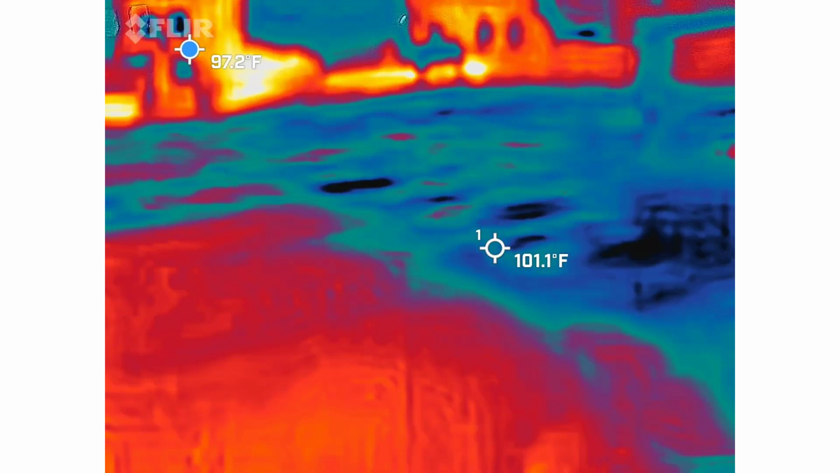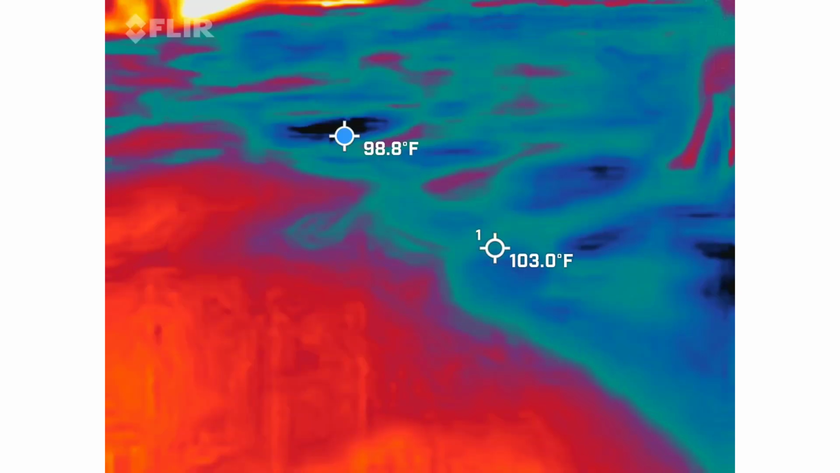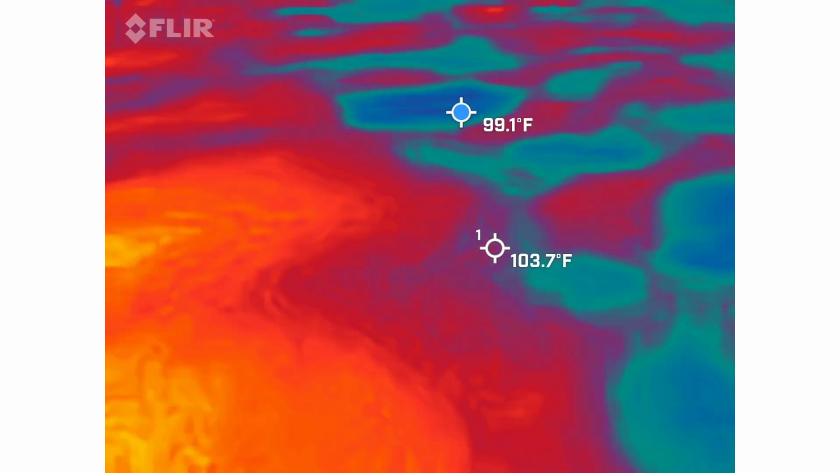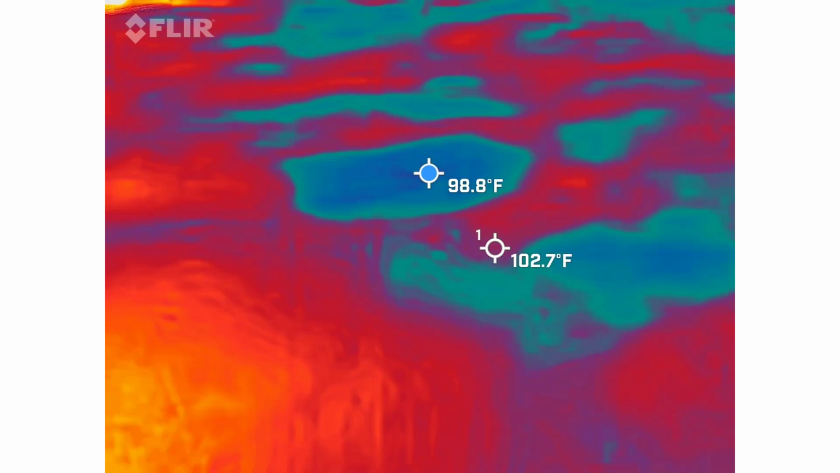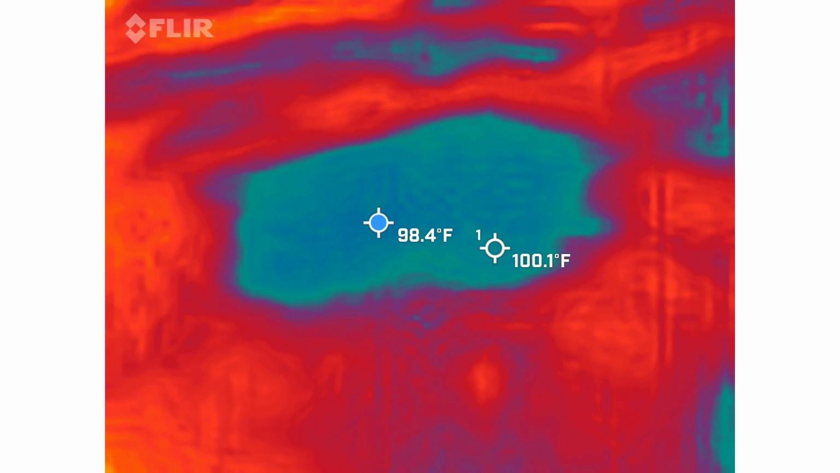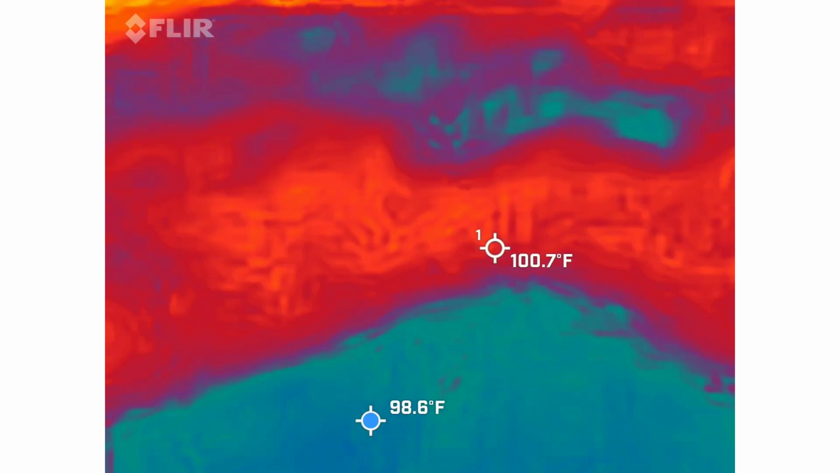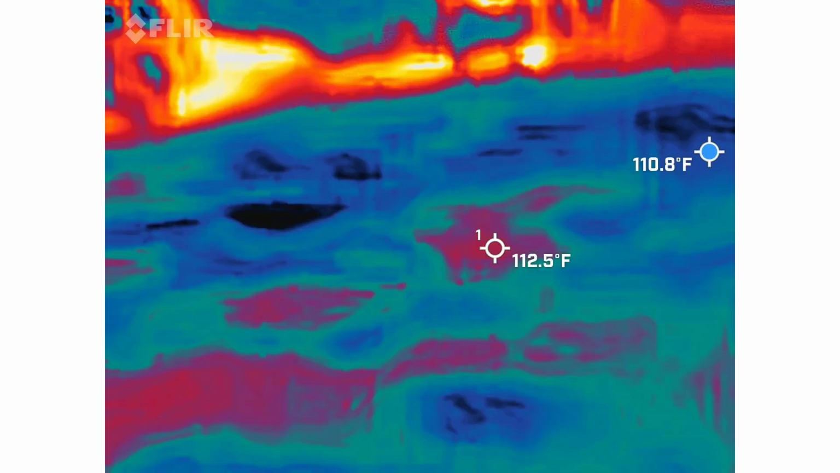I was going to point at the coldest thing. It's a pothole. Were you upset about being a child?